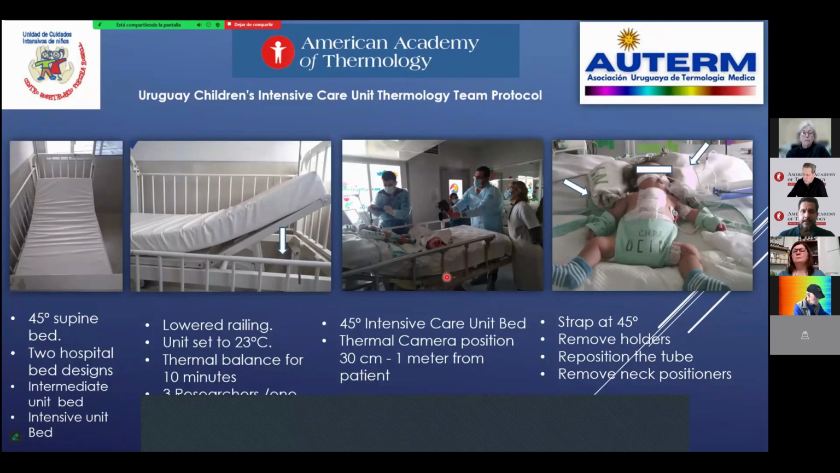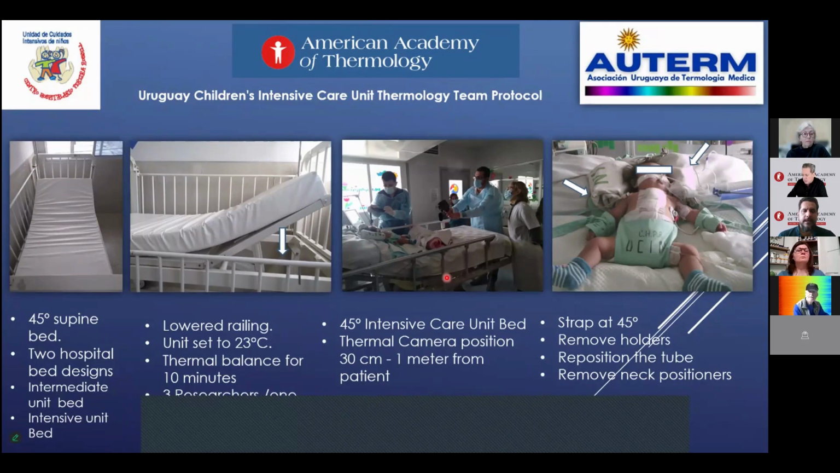Yes, first we needed to protocolize the research, and this is a summary of it. We work in 2 rooms at the bedside. Yes, the first intermediate bedside, and here the intensive care bedside, with different logistics from the beds, and we need to adapt the protocol for this.